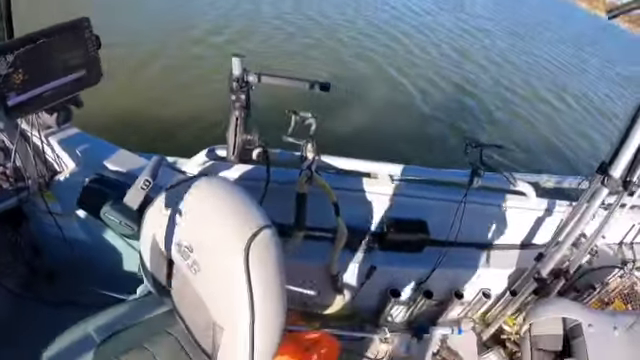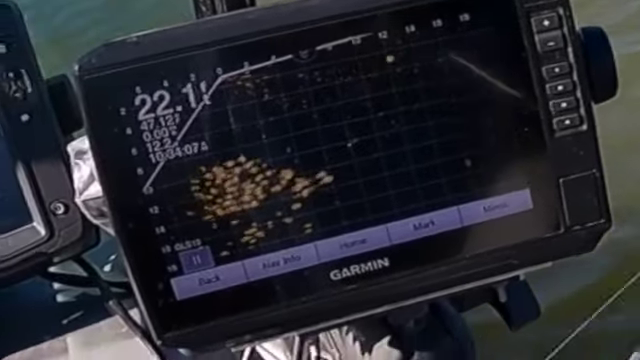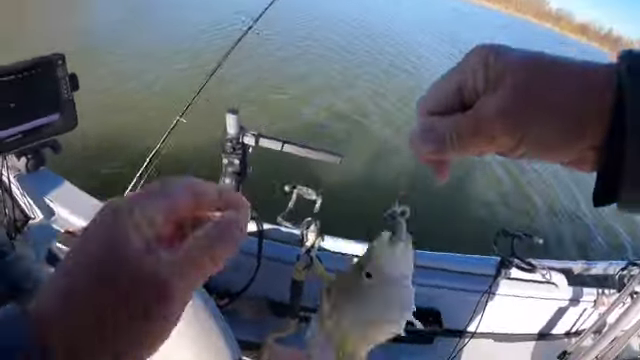Oh, nice one. Crappie have very delicate mouths. So if you just rear back and set the hook, you'll rip it right out.